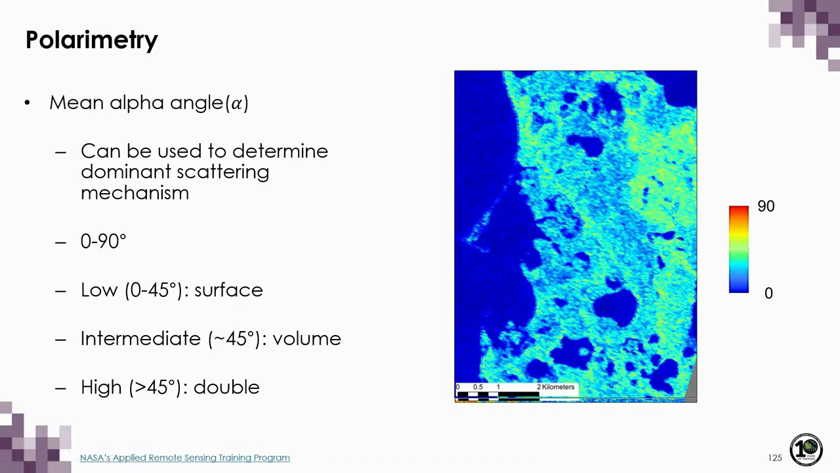Finally, the mean alpha angle is used to determine the dominant scattering mechanisms. Values range from 0 to 90 degrees, with low values from 0 to 45 degrees indicating surface or odd bounce scattering. Intermediate values around 45 degrees indicate volume or multiple scattering, and values greater than 45 degrees indicate double bounce scattering.